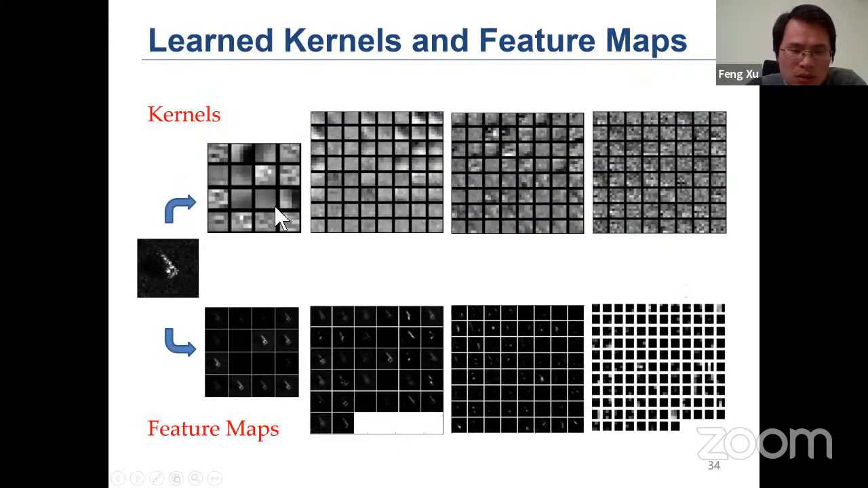We also use a data augmentation strategy. This figure shows the kernels learned by this neural network, and we can see that some of the kernels show features of an edge detector. The bottom line shows feature maps.